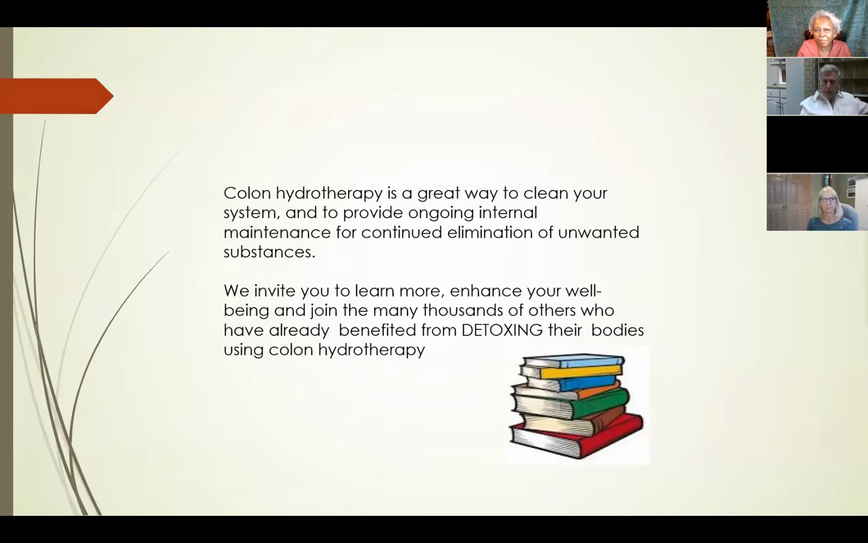I just want to put in the piece about colon therapy, because remember, I've done colon therapy for 20 years. And colon therapy is just a great way to remove lymphatic fluid. A lot of people think that colon therapy is just getting the excess poop out, but it's not. When you're doing a colonic, you'd be surprised at how much lymphatic fluid comes out, especially if you're drinking enough water.